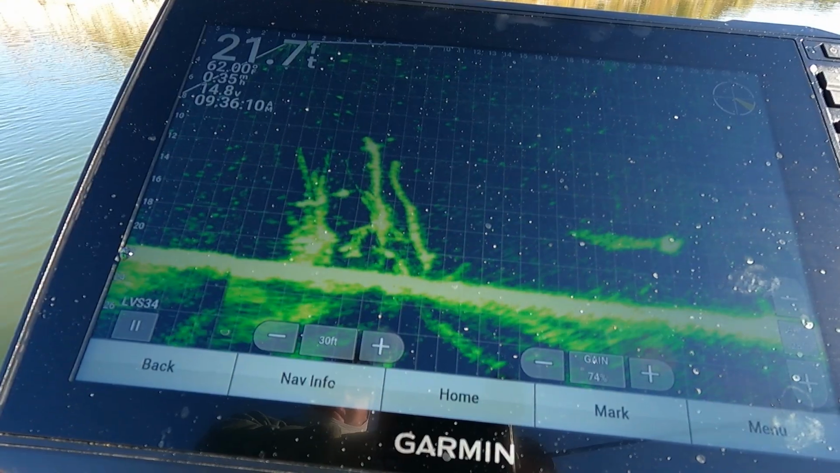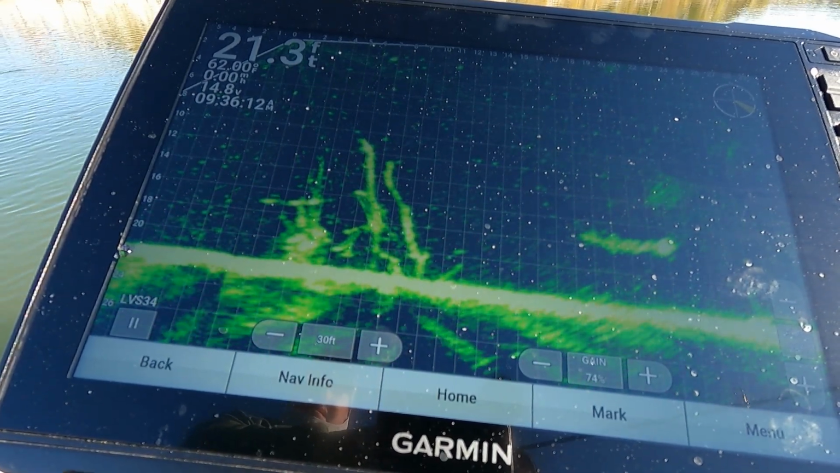In the summertime, they're more apt to just kind of hug. They'll go out and then they'll come back, then they'll go out and come back. This time of year, they're on the move. They're gonna be like, all right, let's just move. So we're gonna push up, find another spot, and see if we can find some more suspended fish, not on brush piles. You are on its face, sir.